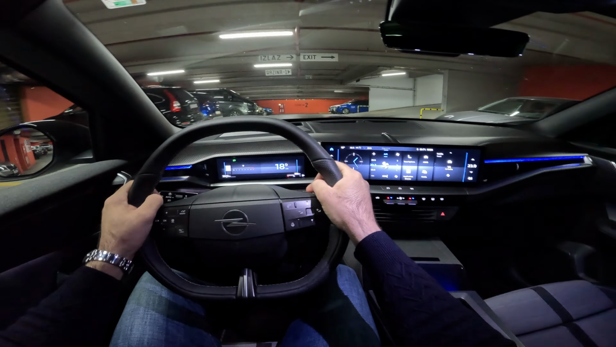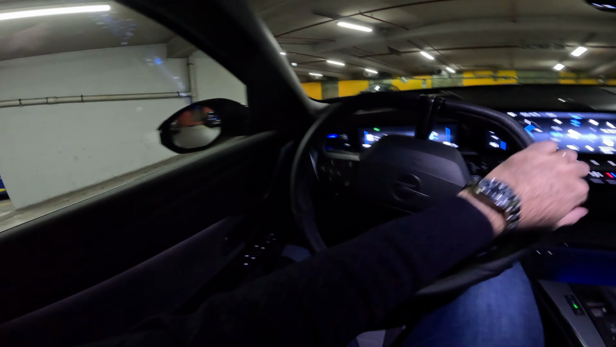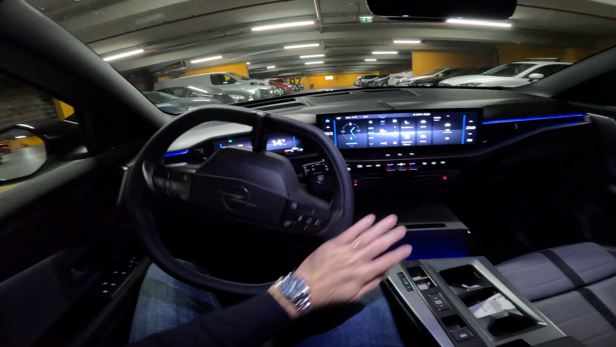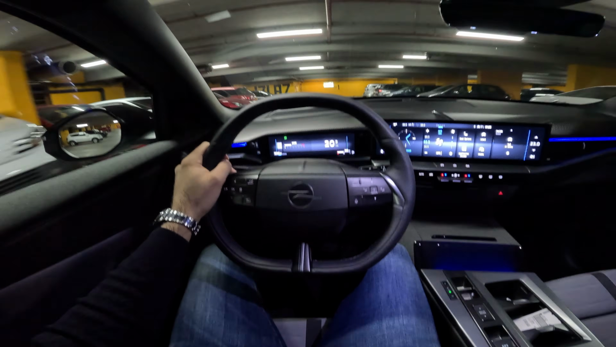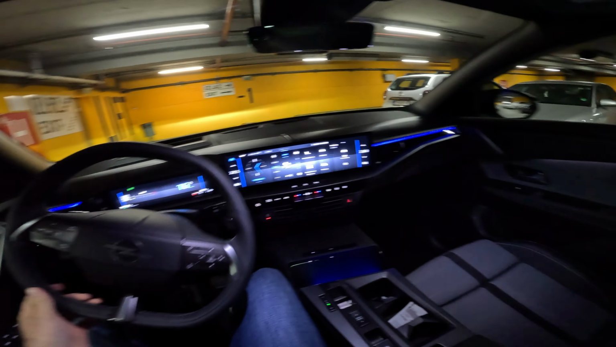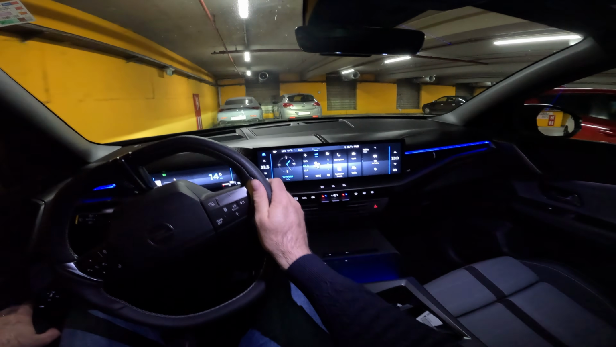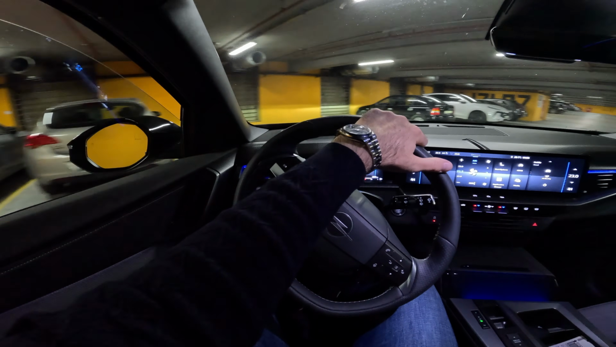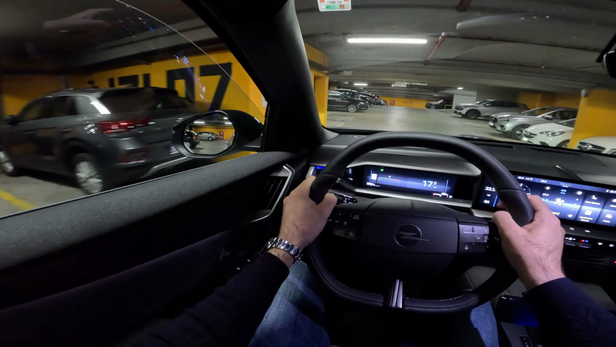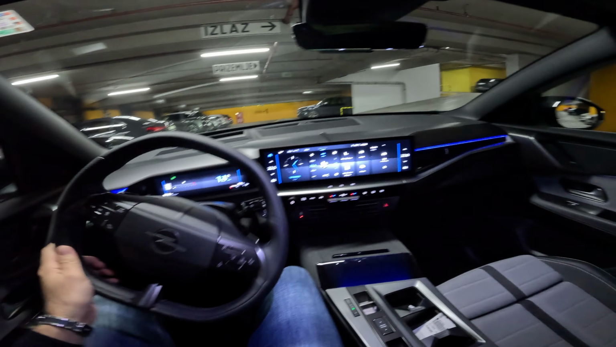And you can see just how nice and smooth we are driving with this one. So you can see the car can drive with just electric power.